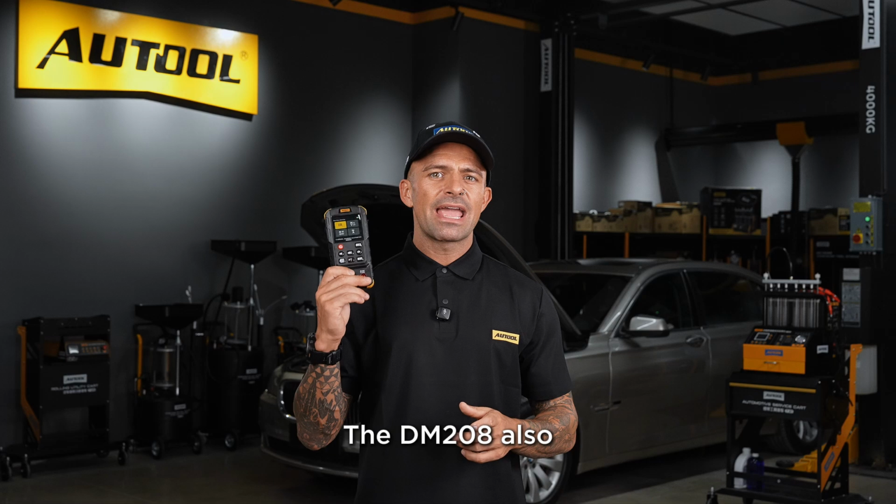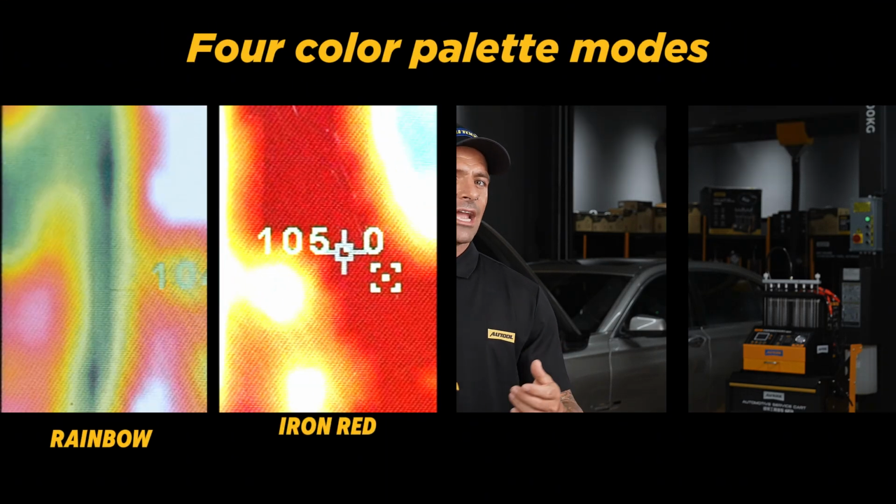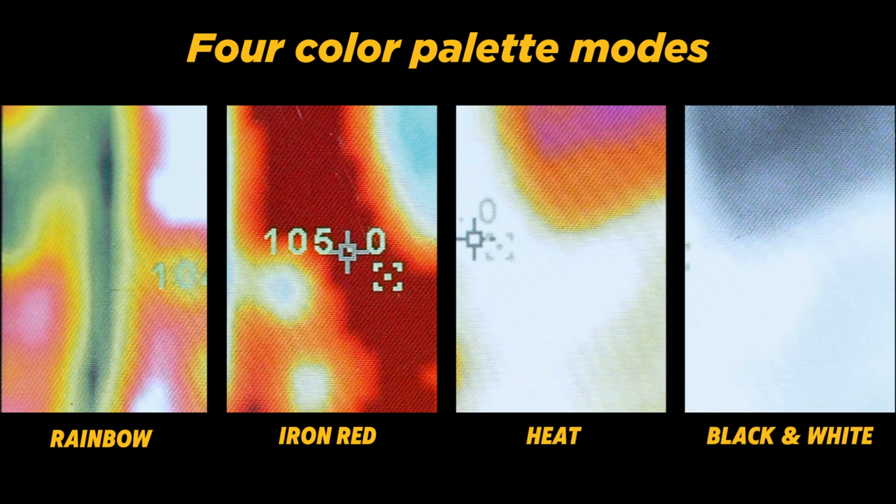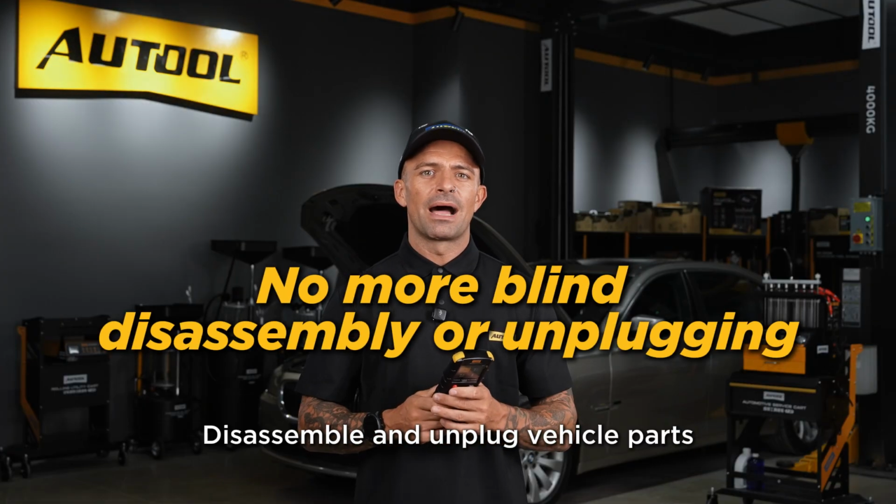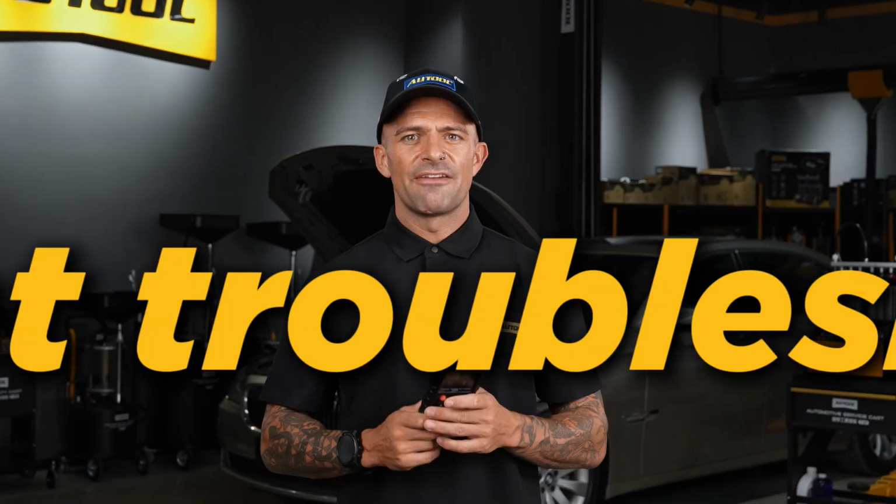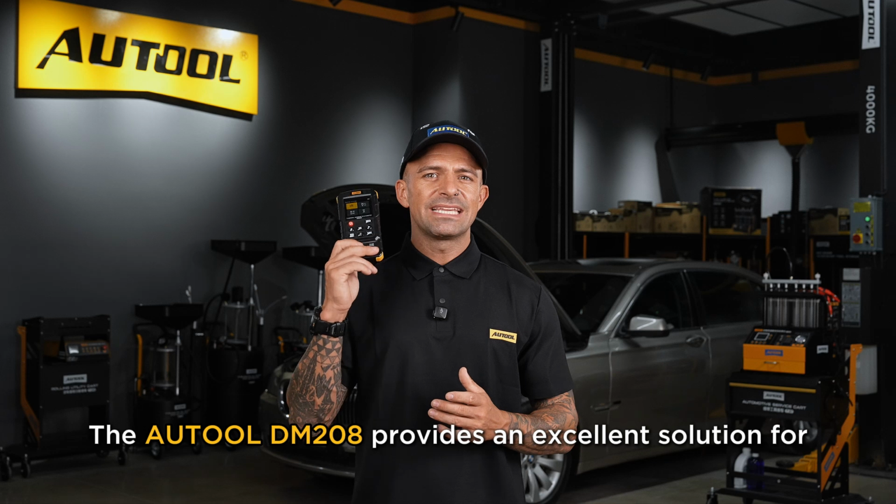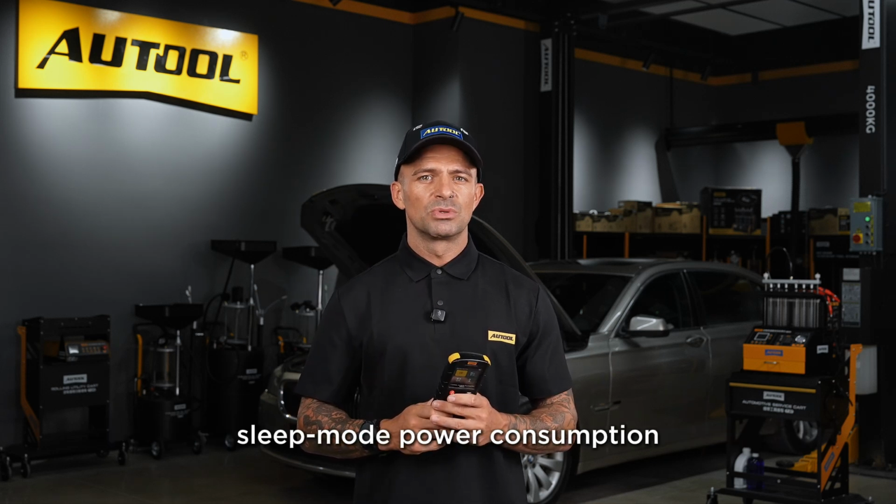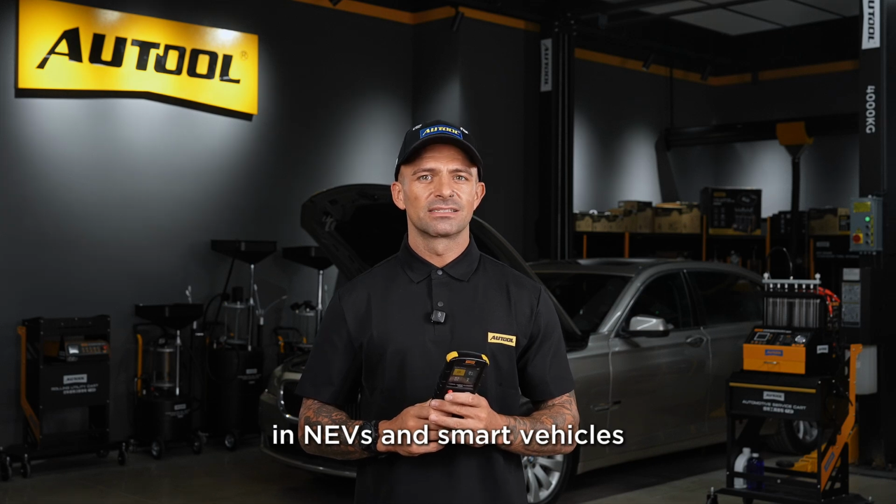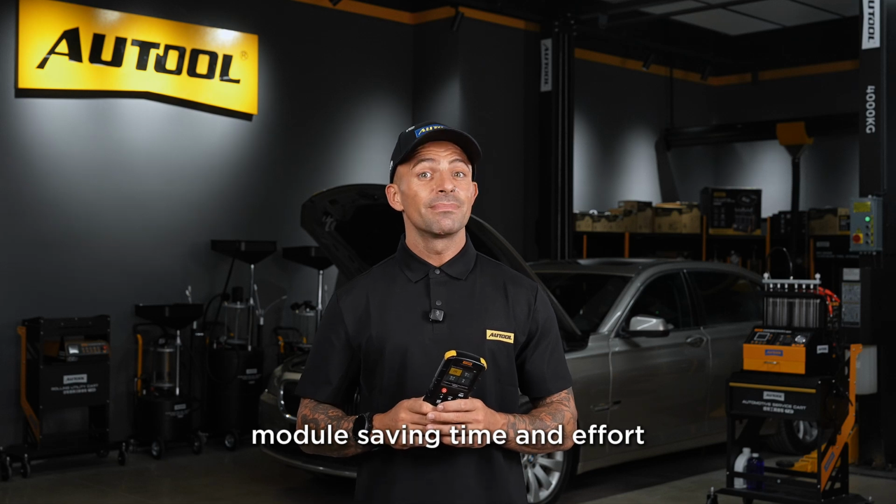The DM208 also supports 4 color palette modes: rainbow, iron red, heat, and black and white, making details clearer and fault analysis more professional. Disassemble and unplug vehicle parts with clear evidence. Efficiently finish jobs that usually take others half a day. The AUTOOL DM208 provides an excellent solution for sleep mode power consumption in NEVs and smart vehicles. No guesswork, pinpoint the power consuming module, saving time and effort.